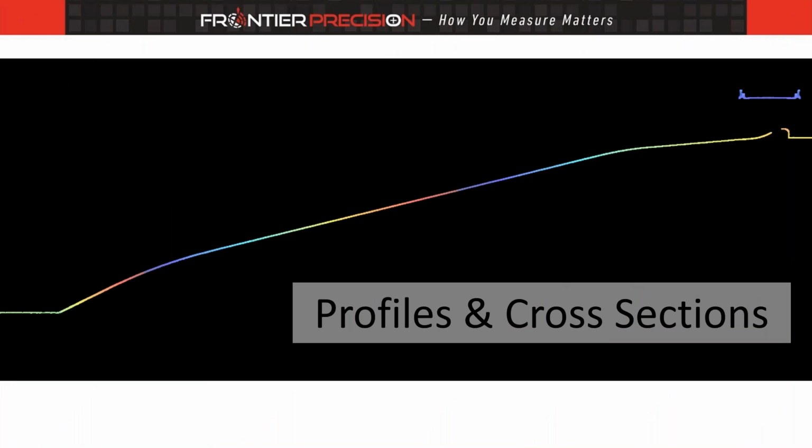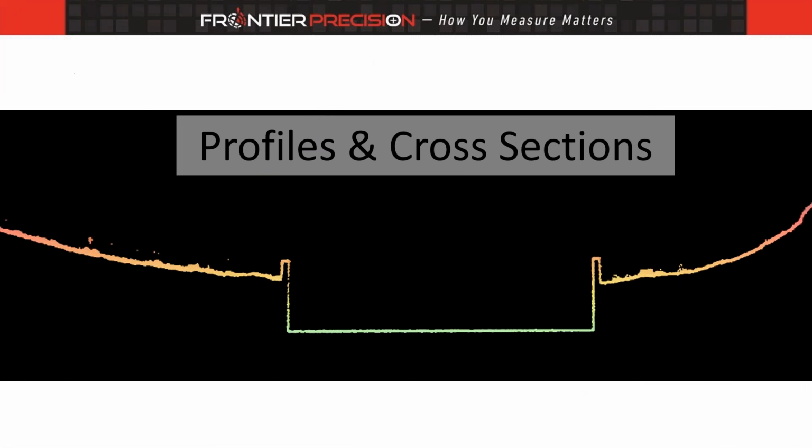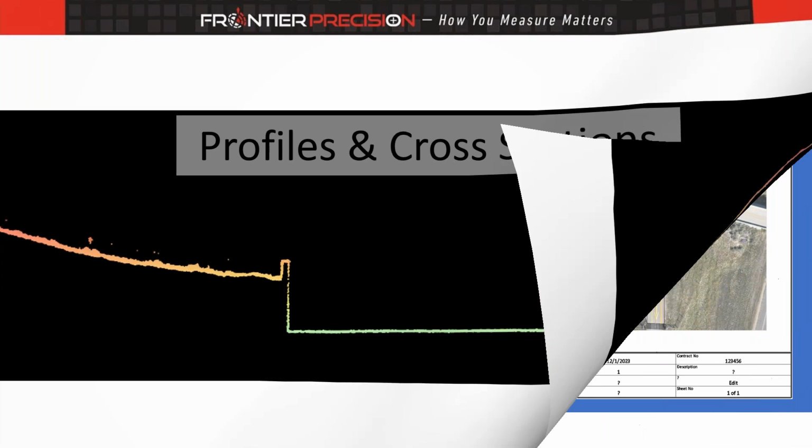I also want to touch on profiles and cross sections. So this is just a quick cross section of the point cloud from the top of the dam down to the bottom. And on the next screen, a cross section of that spillway, or whatever you want to call it. So being able to use these cross section type views to extract important points or break lines, whatever you might be interested in extracting. Of course, this could apply to a wide variety of applications.